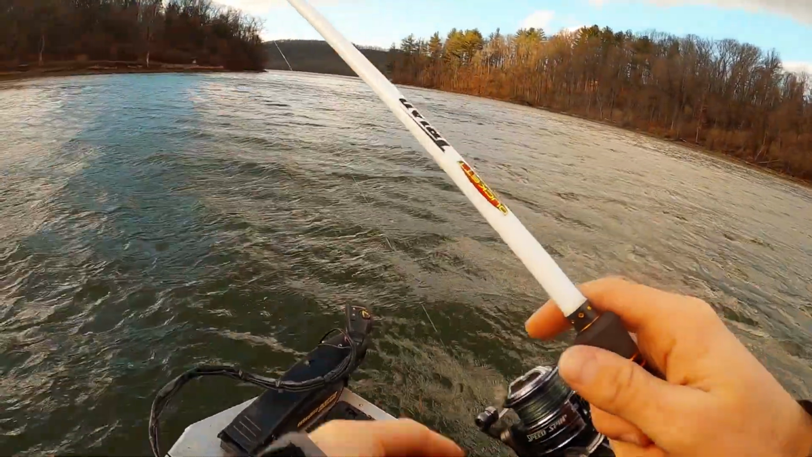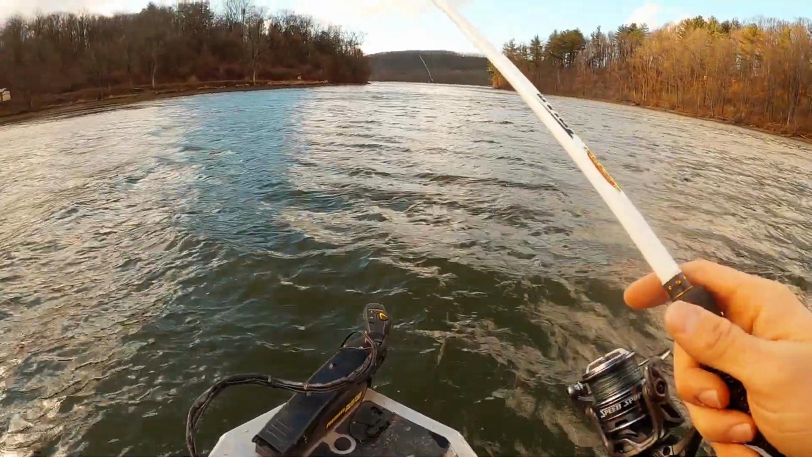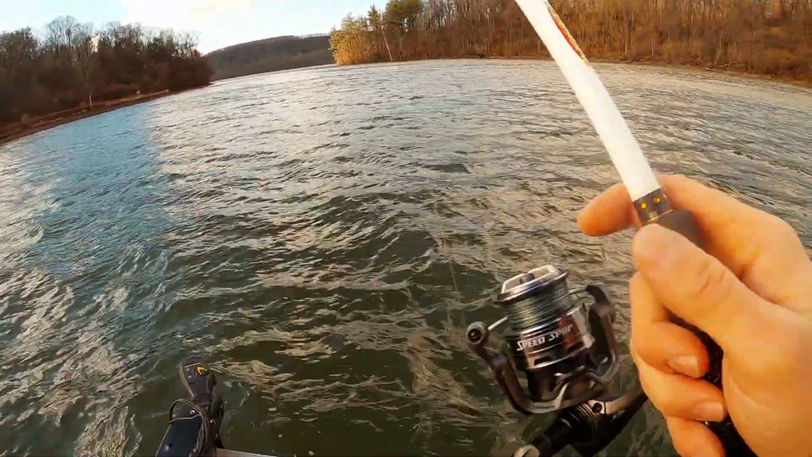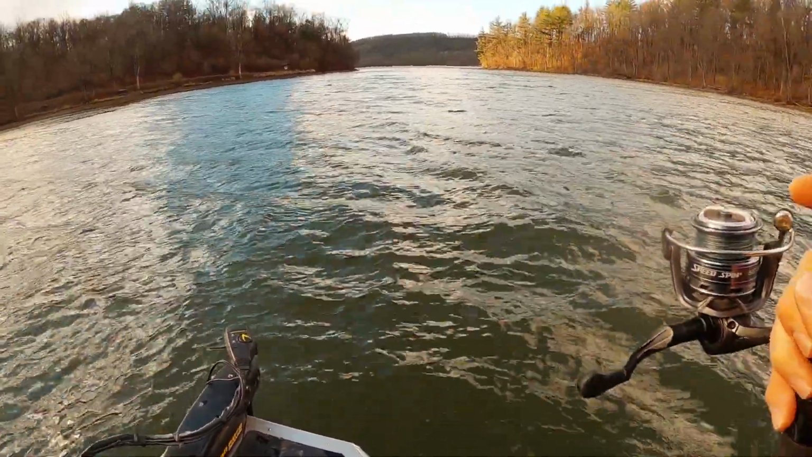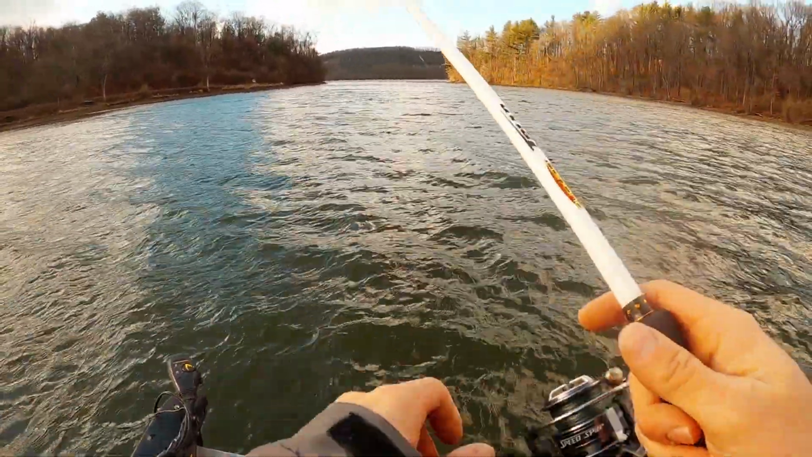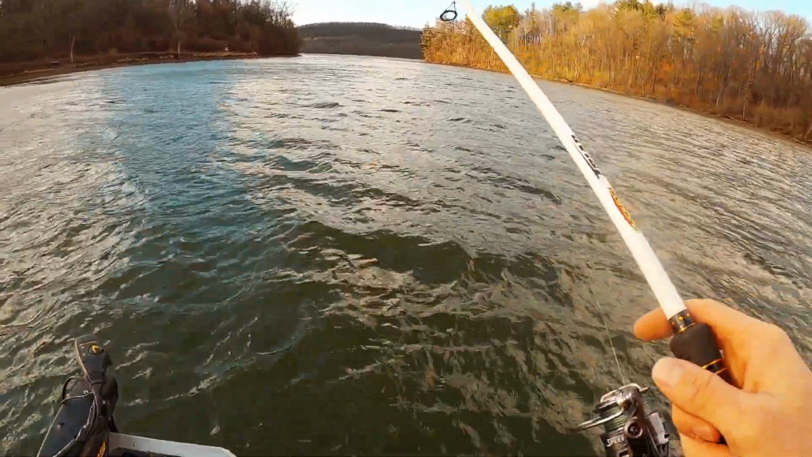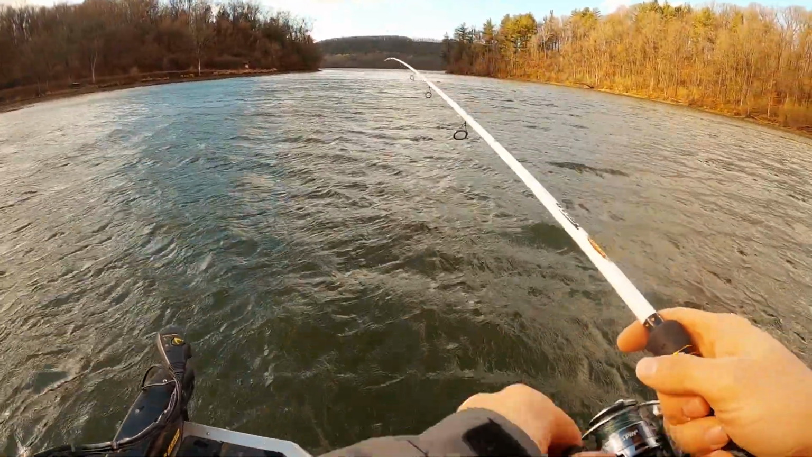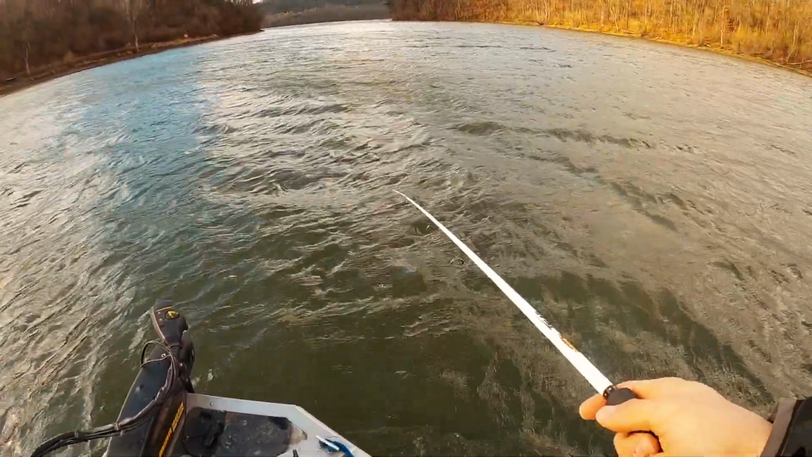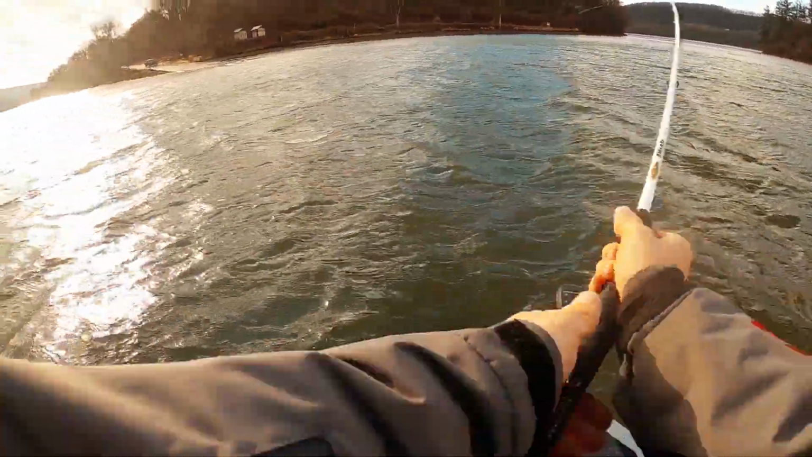Sometimes you feel the thump, sometimes you just feel slack when you're reeling it in, sometimes you don't feel anything. Sometimes it almost feels like you broke your bait off, you lost your bait. So like I said, any way you look at it, you need to set the hook. That's probably been my most successful technique today.